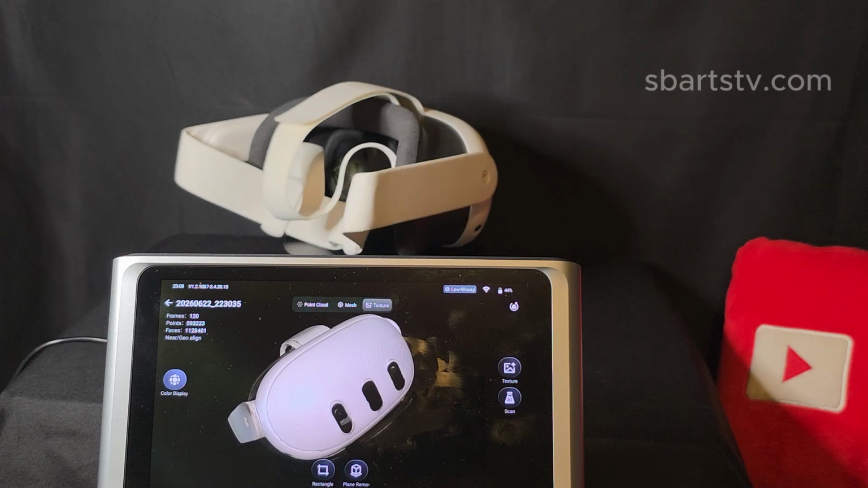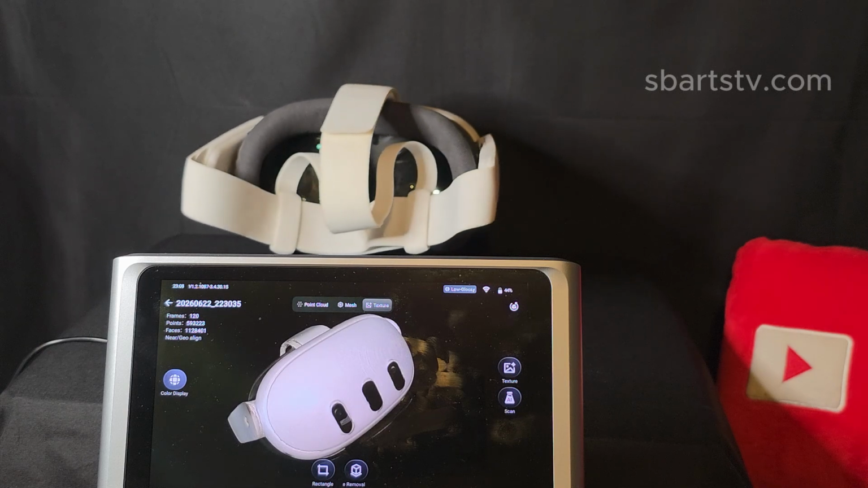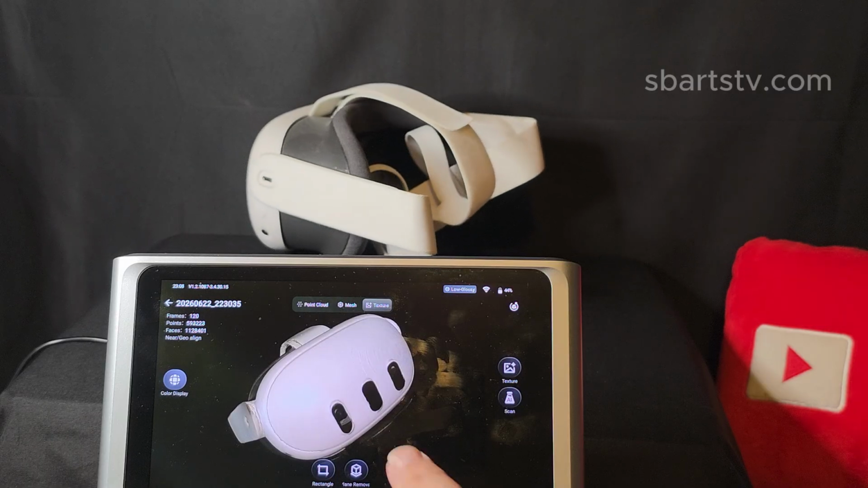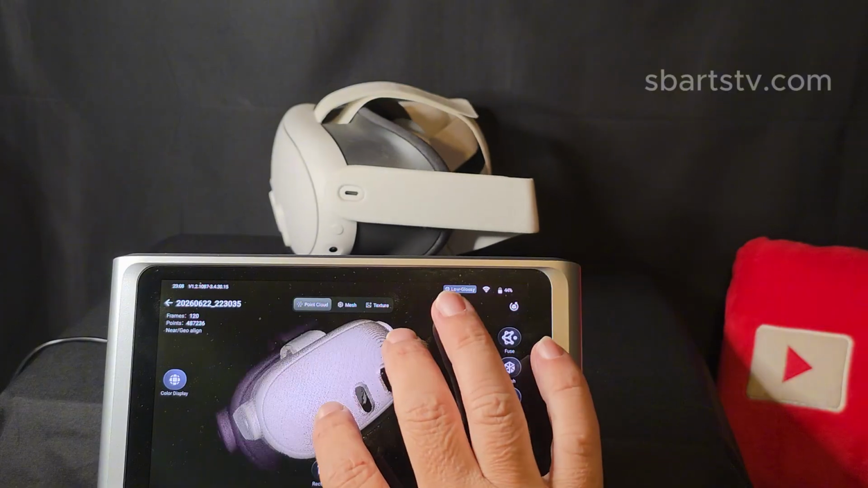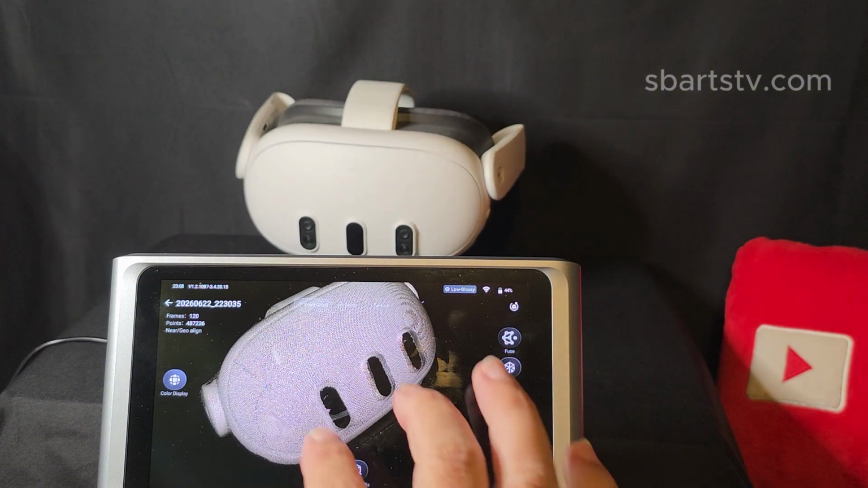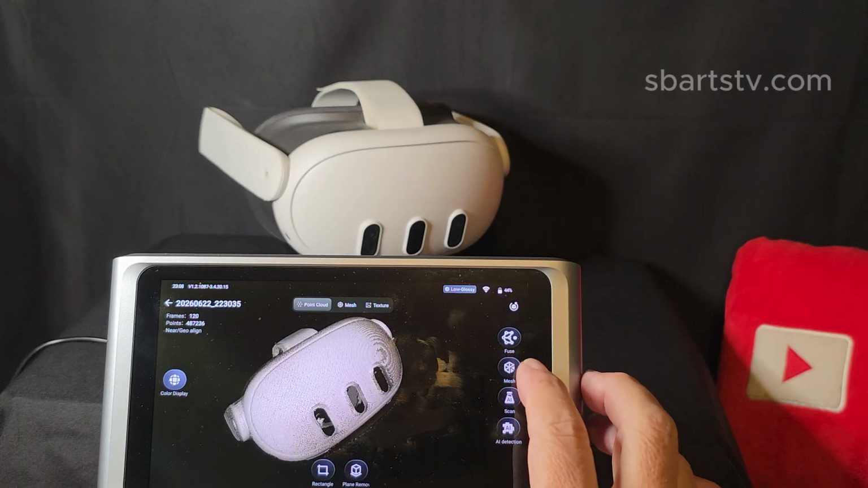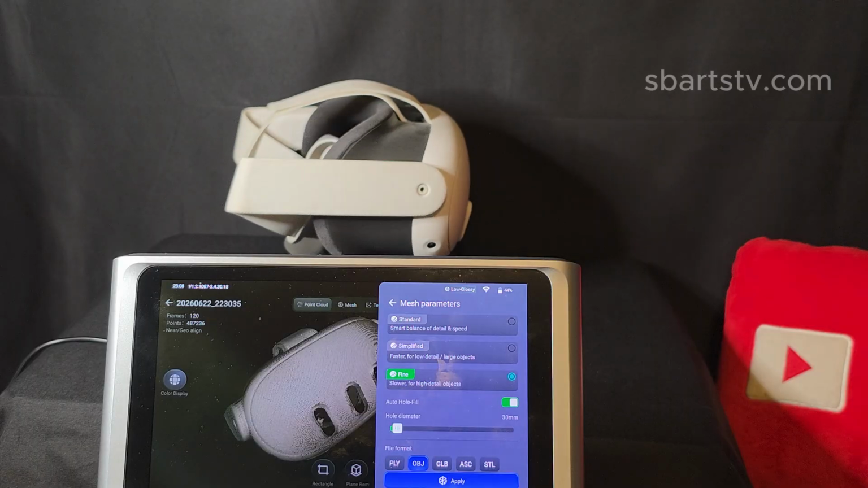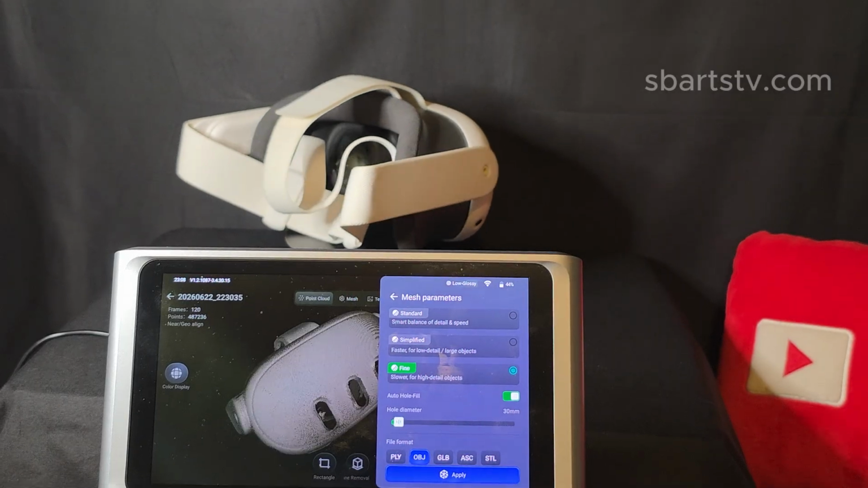Once you've spent about 10 minutes fusing and optimizing the 3D model, you're going to have that point cloud here. Then you're going to need to go and choose the mesh. And right here you have standard, simplified.